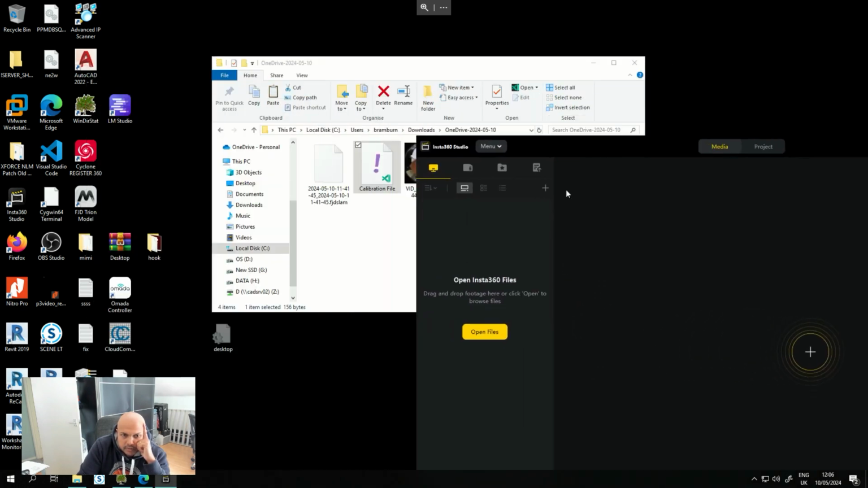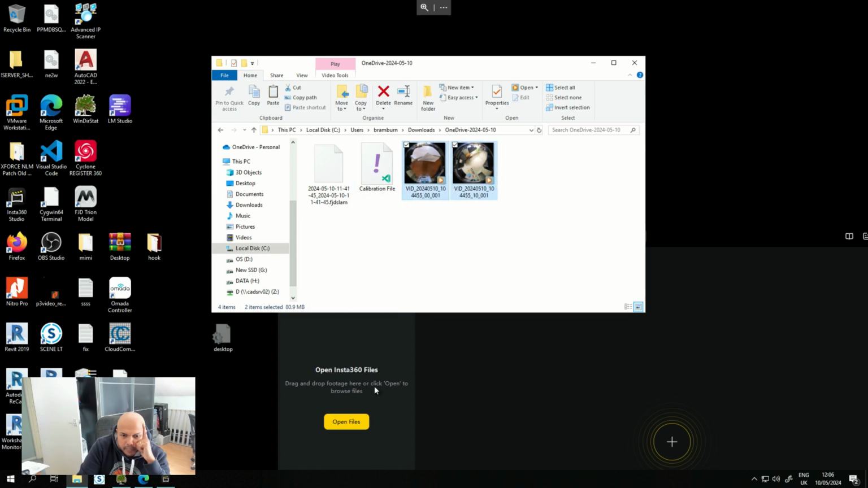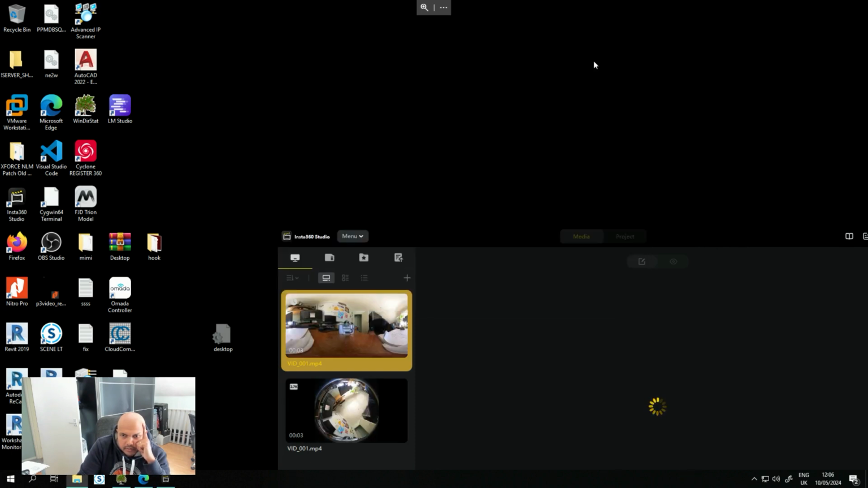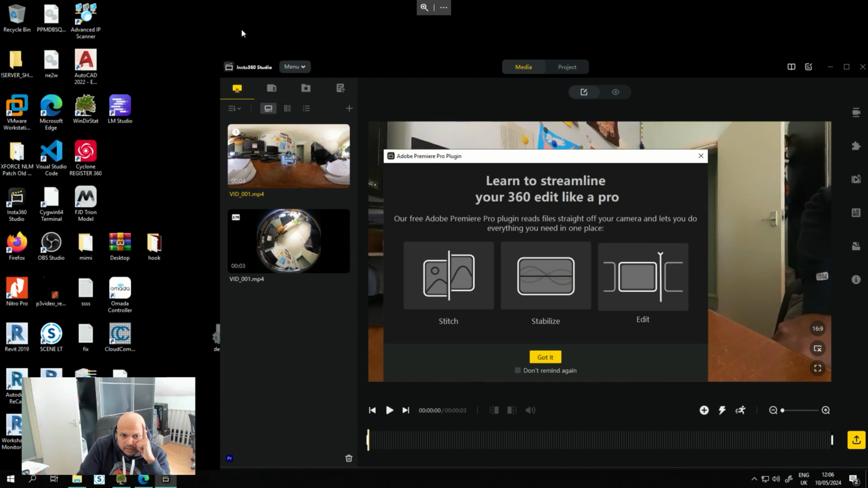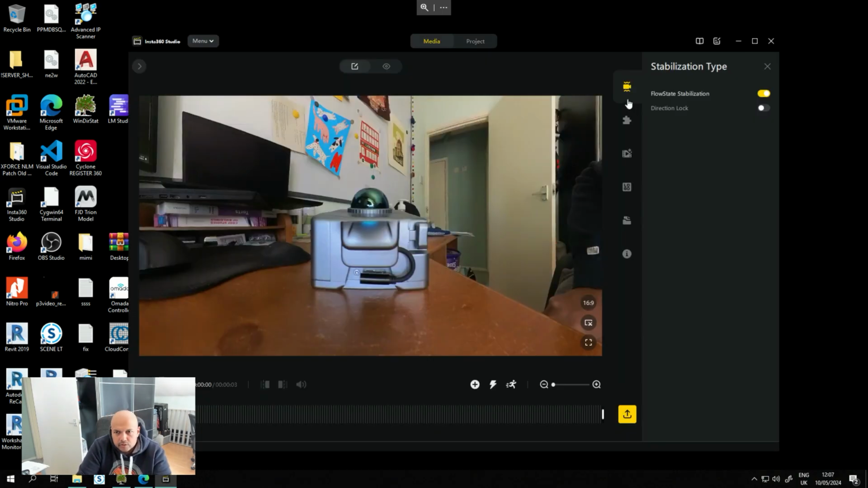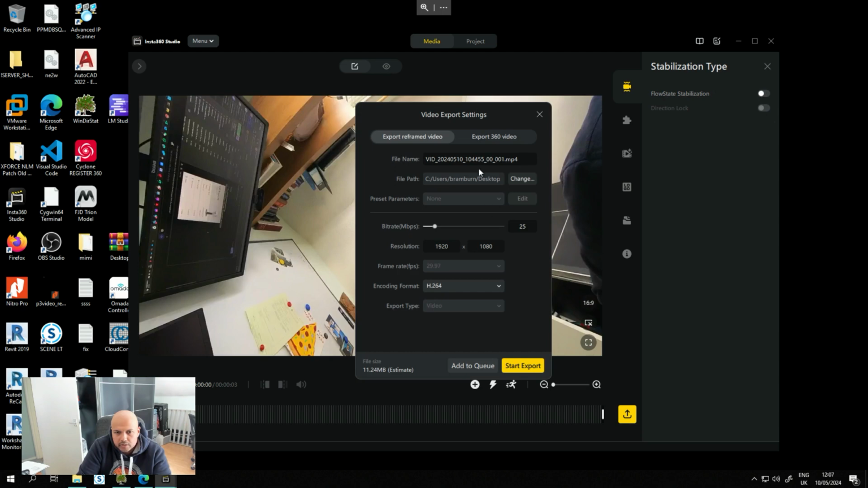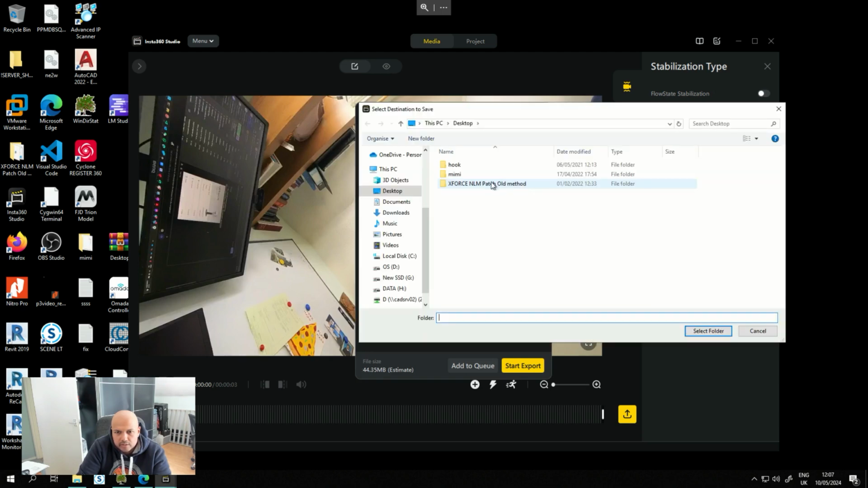So what we're going to do now is take the 2 videos and put them together. Now we'll need to open these 2, so we select the 2. You click stabilization type, click remove the flow state stabilization, and click the export button and go for export 360. And we're going to save it in the same folder we downloaded the files to.